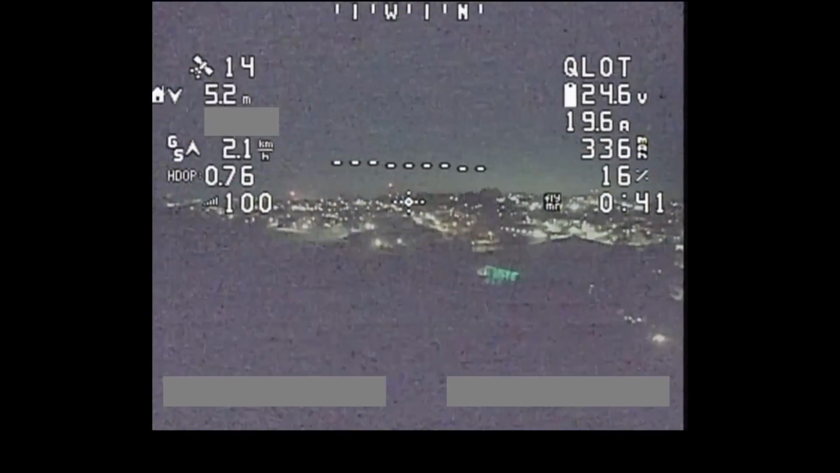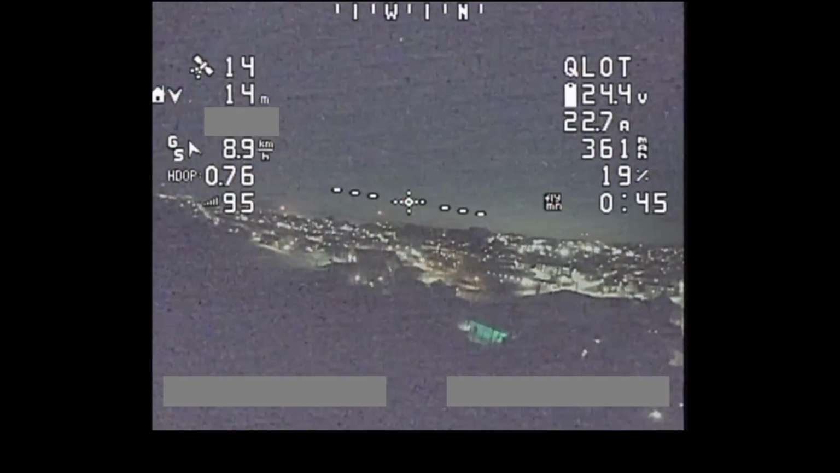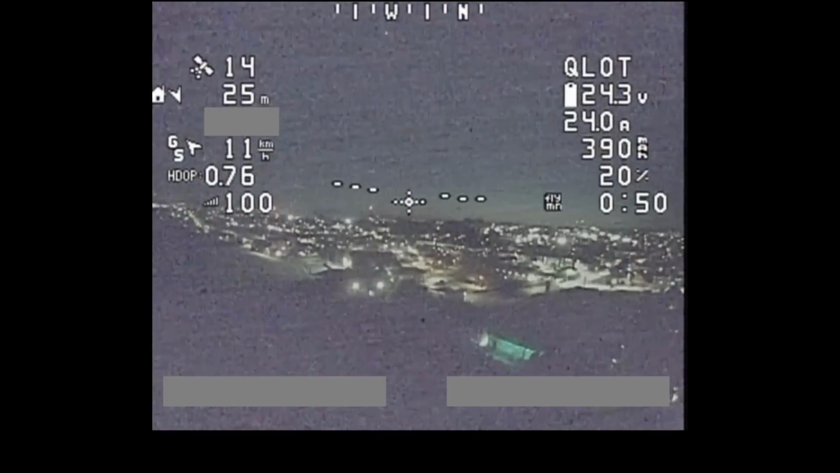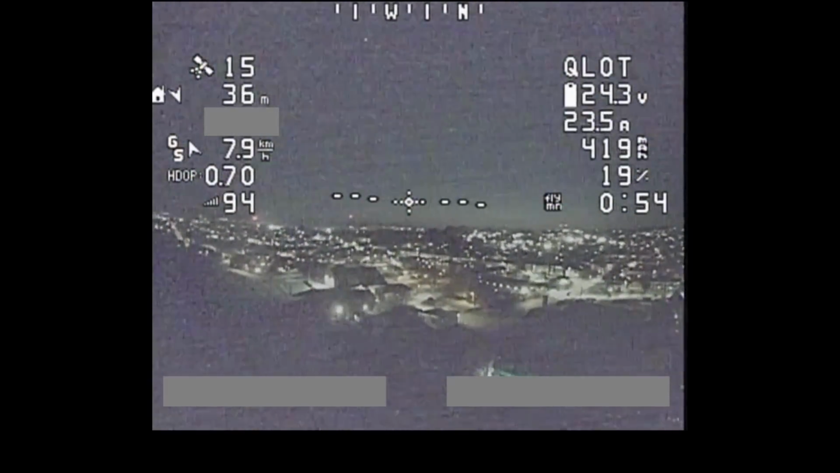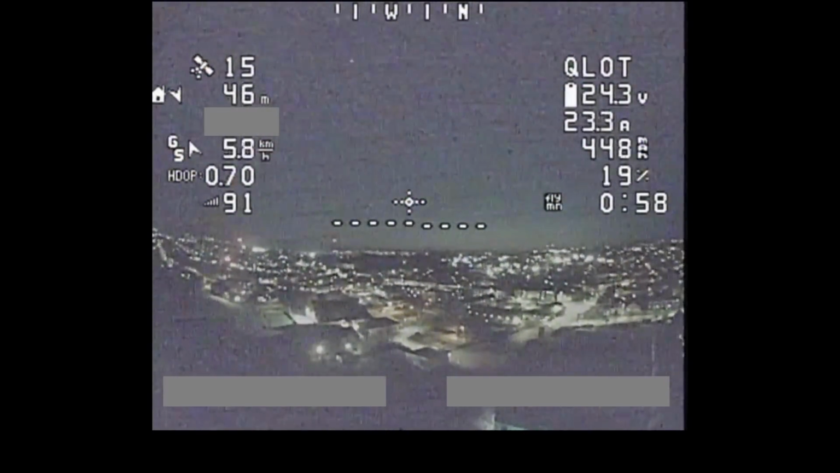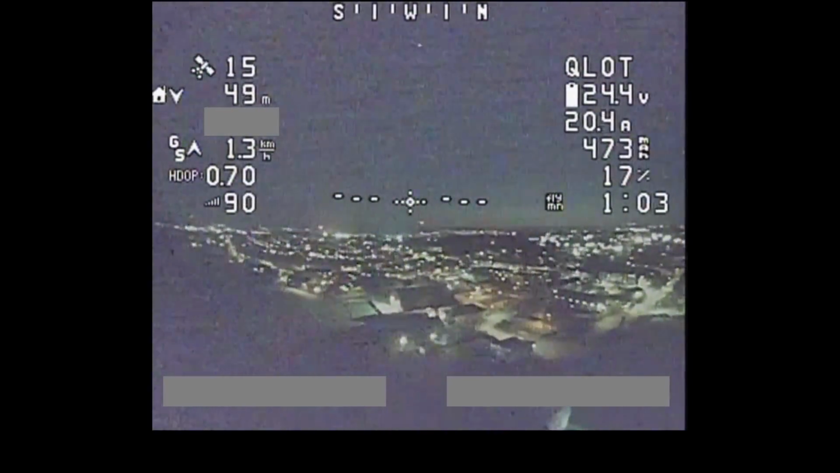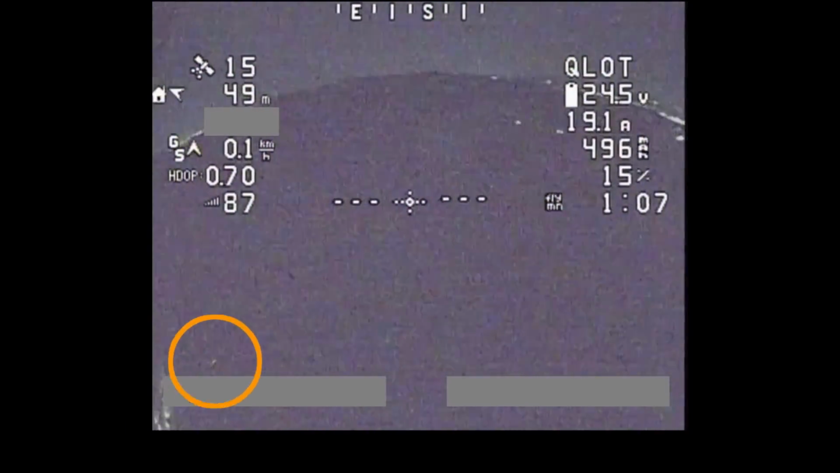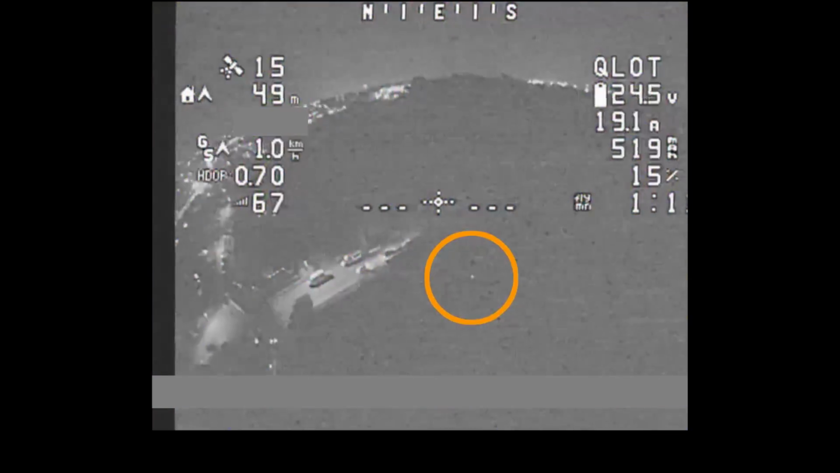I'm going to reposition the aircraft a bit because I don't want it to be directly overhead. Otherwise I will be in the signal null zone. So I just want to move the aircraft forwards, a little bit further away. That'll probably do. I'll try and hold the altitude there. If I turn the aircraft round and aim the camera down, hopefully we'll be able to spot where I am. There I am, that little light down there, that is me.